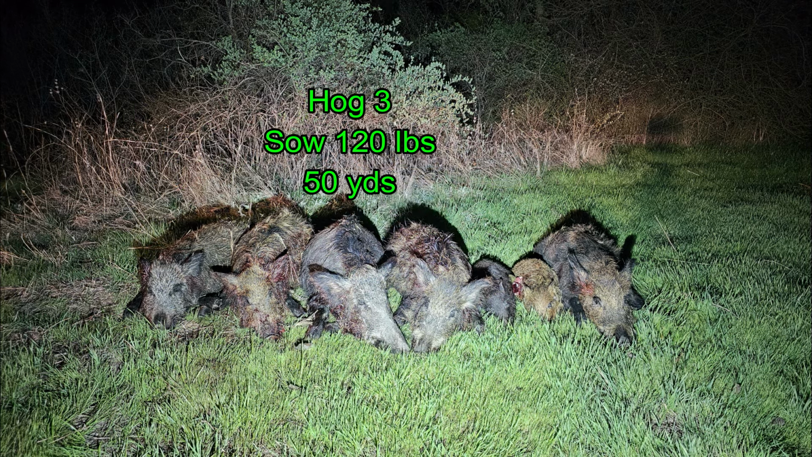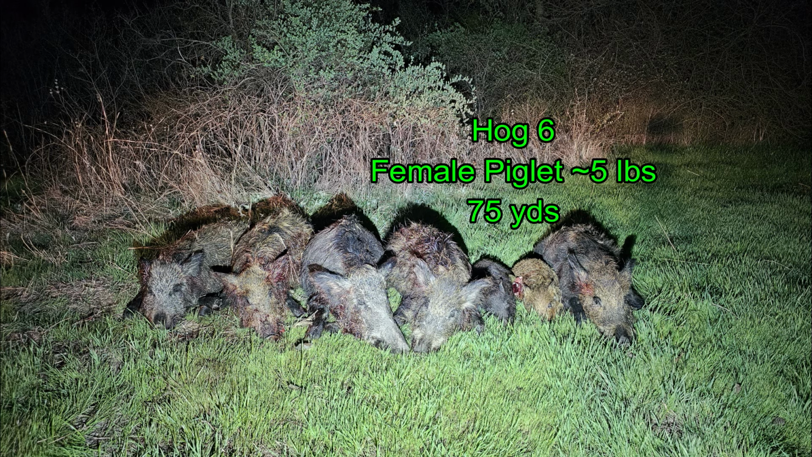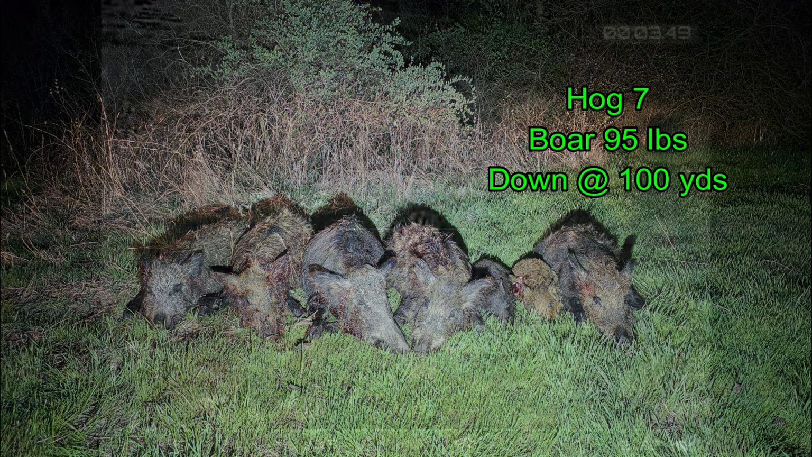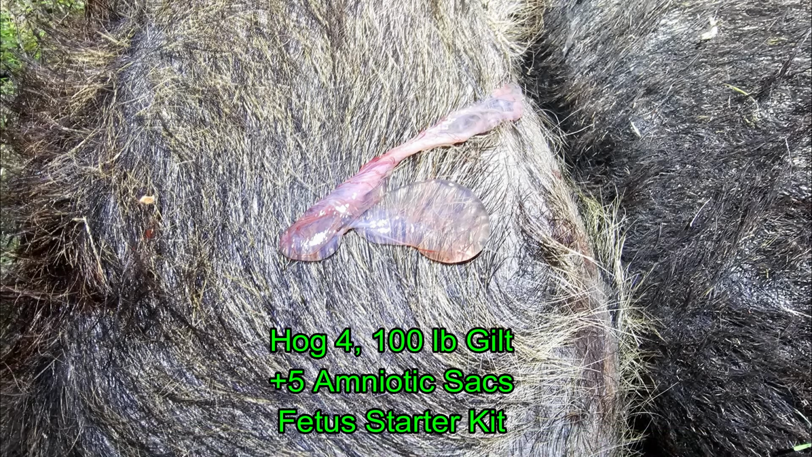This is the breakdown of the hogs that were shot. And I'm going to go ahead and include this hog that wasn't recovered. I am confident that hog is dead. To my surprise, only one of the females was pregnant, and that was hog number 4, and it was a gilt. And I didn't find any actual fetuses, but 5 amniotic sacs that were full. This hog is recently pregnant.